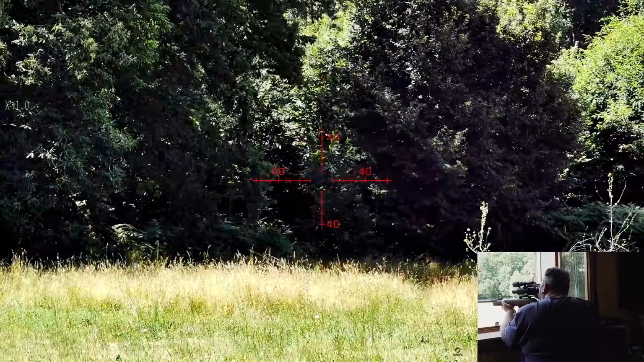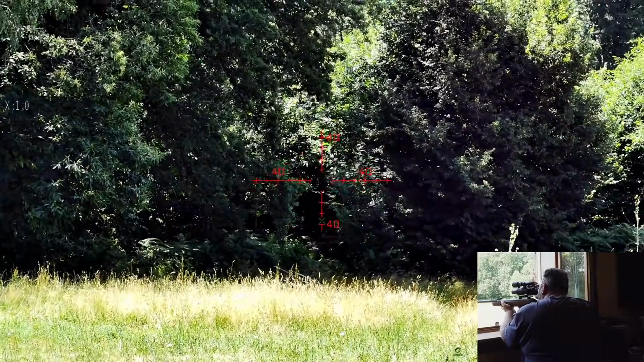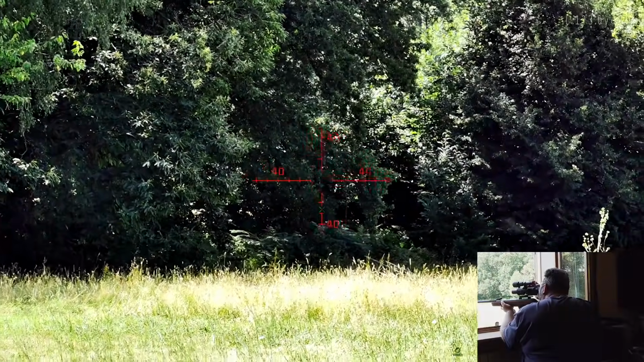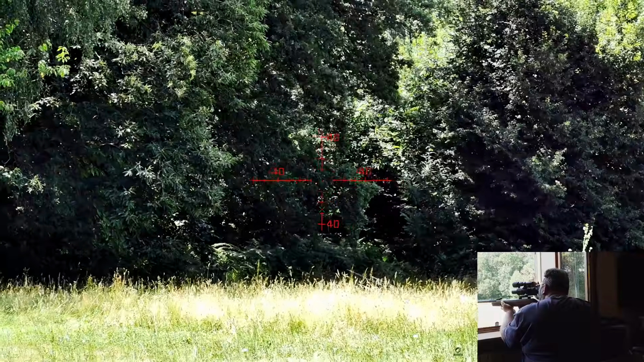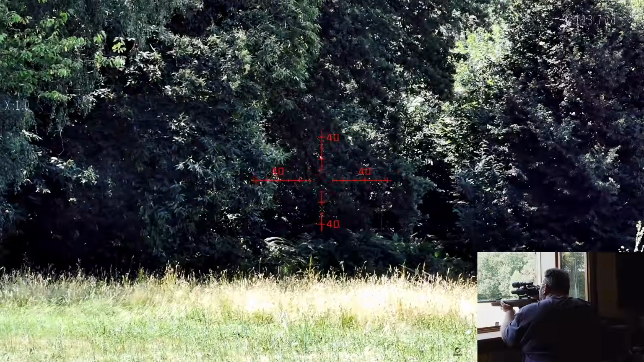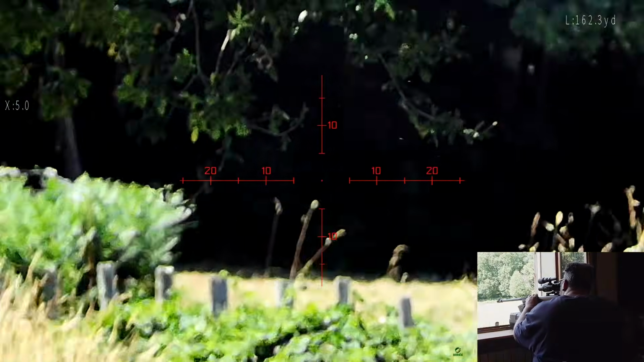But as you zoom in and out, now the reticle stays in the centre of the screen, which I don't think it was doing before. And the rangefinder crosshair there, change it again. Yeah, you can move that so that it's not in the centre of your reticle, I believe. The red looks like the easiest to see in this sort of light. Right, we're zoomed all the way out. I'm going to switch it off and put the other lens on. 162 yards that tank, by the look of it.